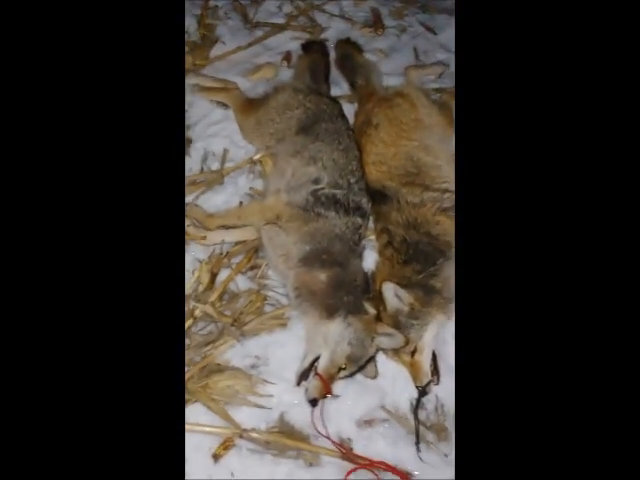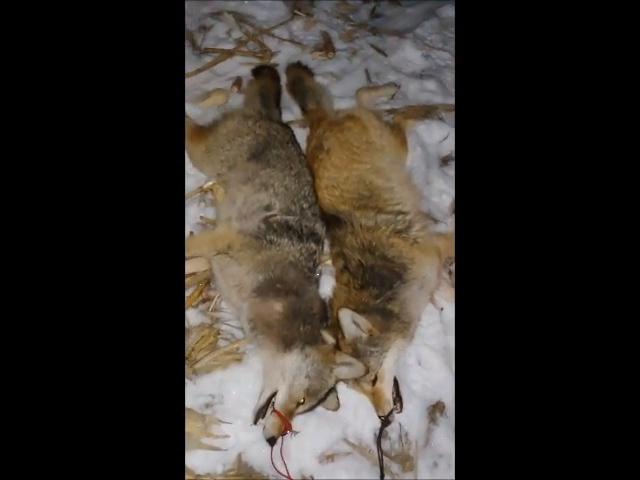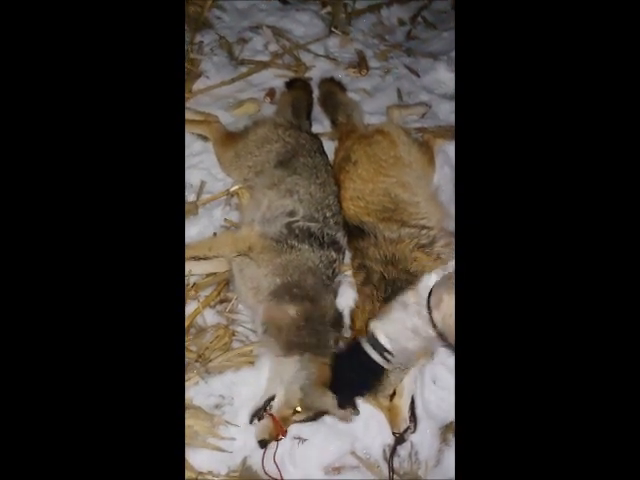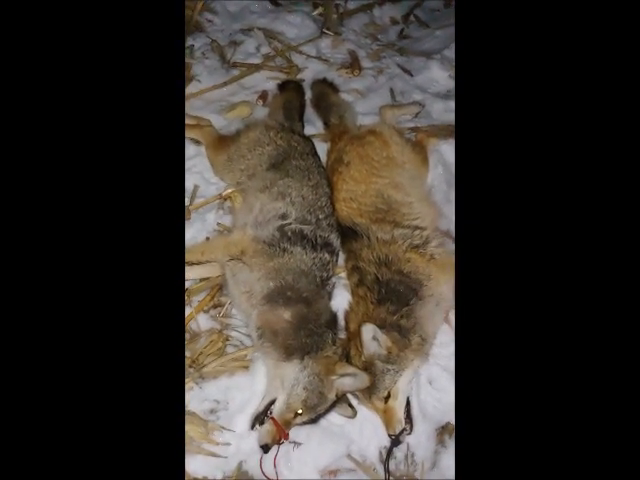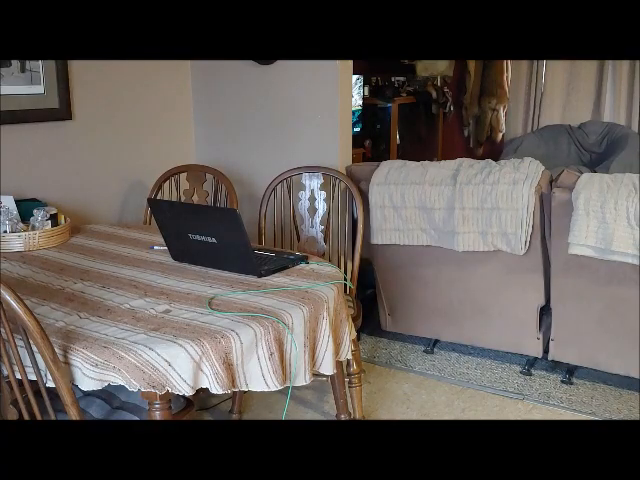2 big males. Brian's is the one on the right there. Looks a little older, a little bit of a bigger head. Yours is pretty dark. Yeah, pretty dark, but it's all rubbed out. Kind of looks like garbage. Brian's would have been.